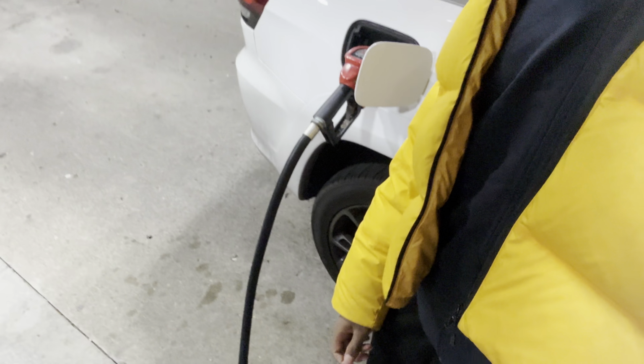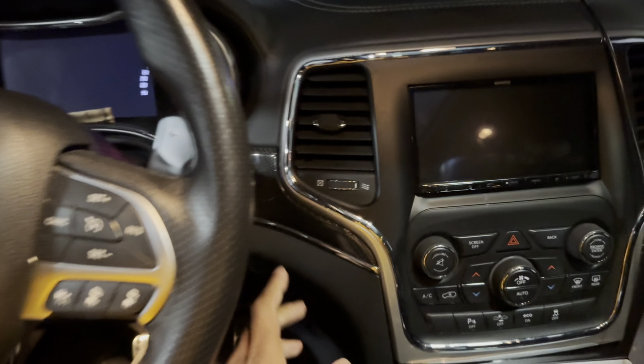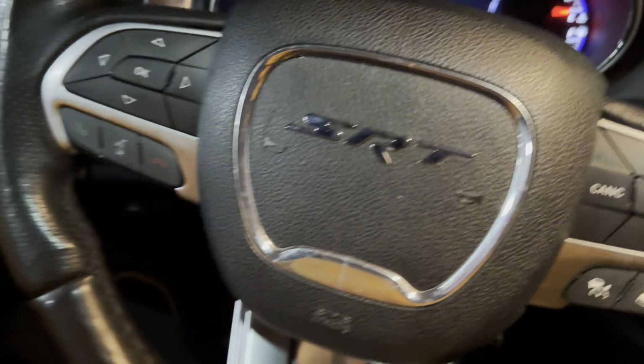I'm just throwing 20 in this. You know what I'm saying? Just ran out of gas, just left the gym. So we about to get active with a little POV drive for y'all. Woo! Cold as fuck. Hold on, let me open the door, get a little startup for y'all.